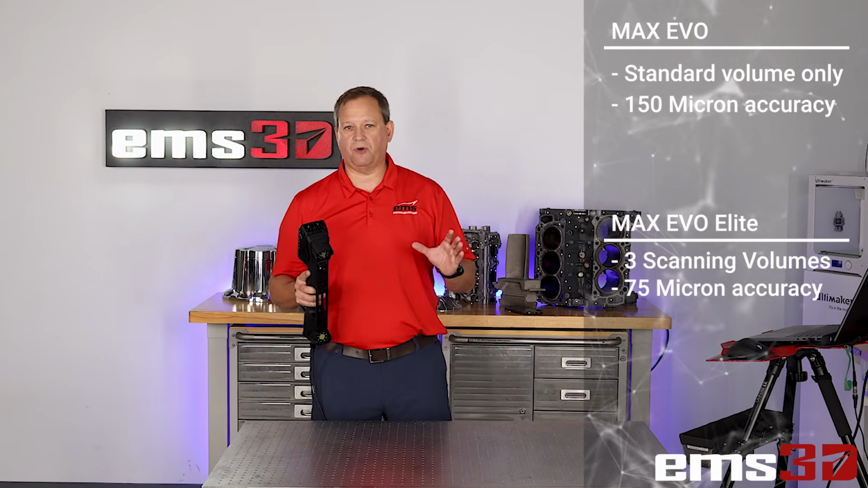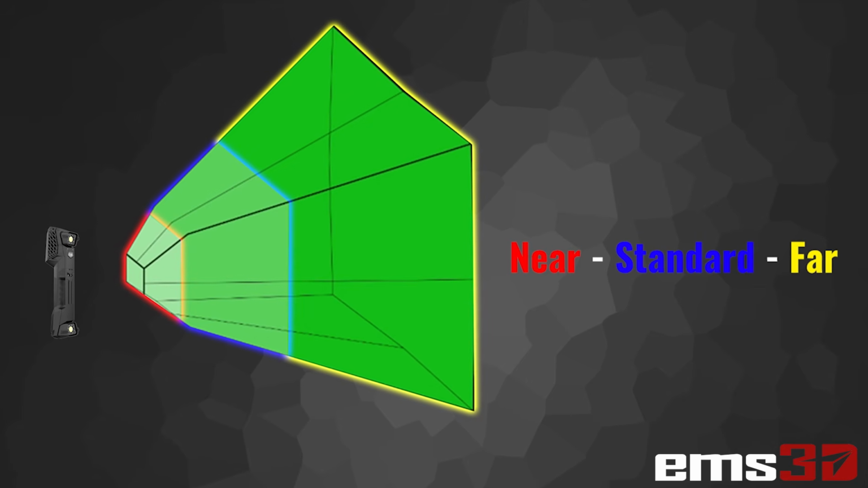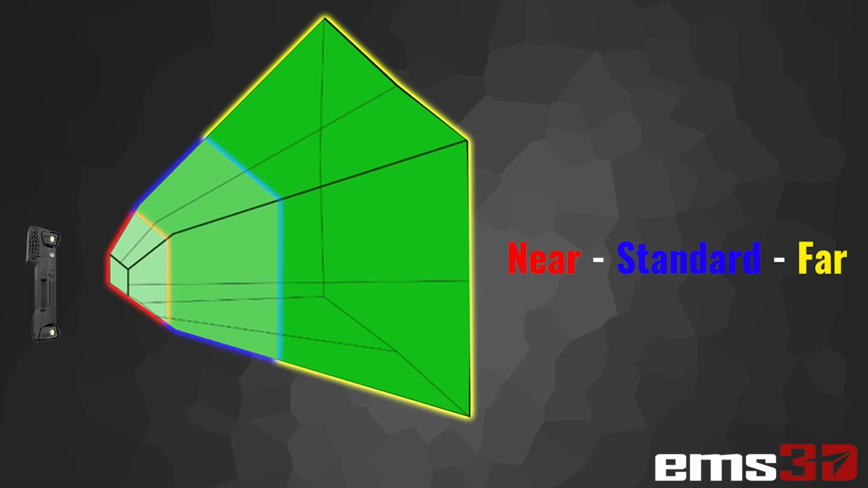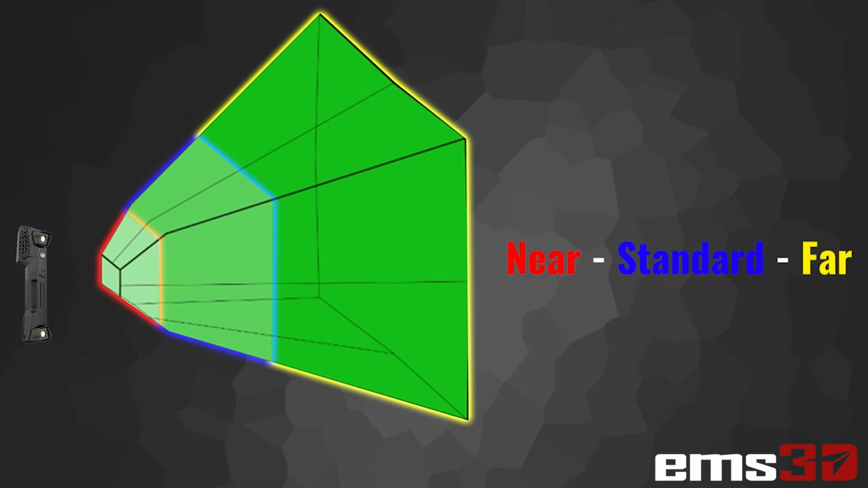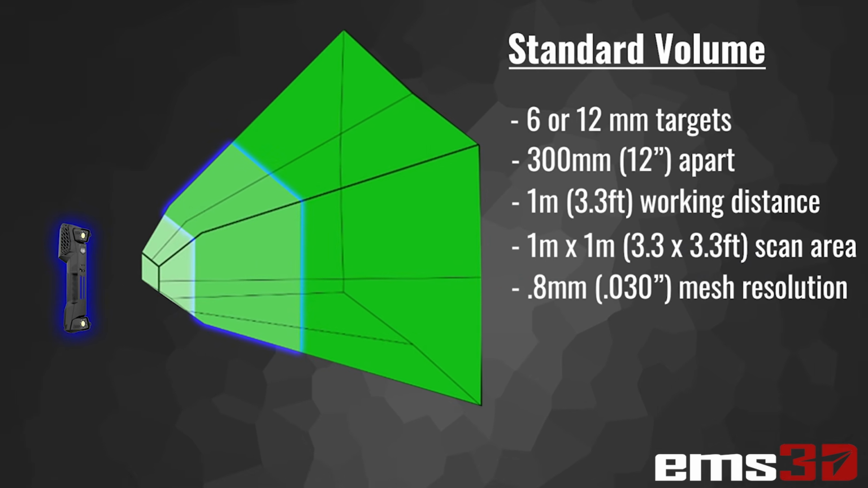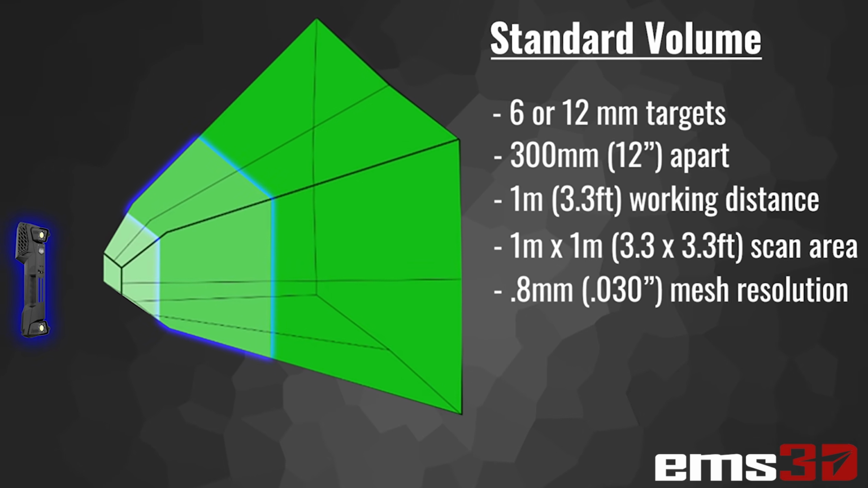Now, back to the scanning volumes. What that means is the elite model has a short, medium, and wide range that you can scan in. So depending on maybe part size or level of detail you want to get, you can pick that mode, okay? Where the standard model only has the medium mode. We'll go into more detail on those volumes and how big they are.